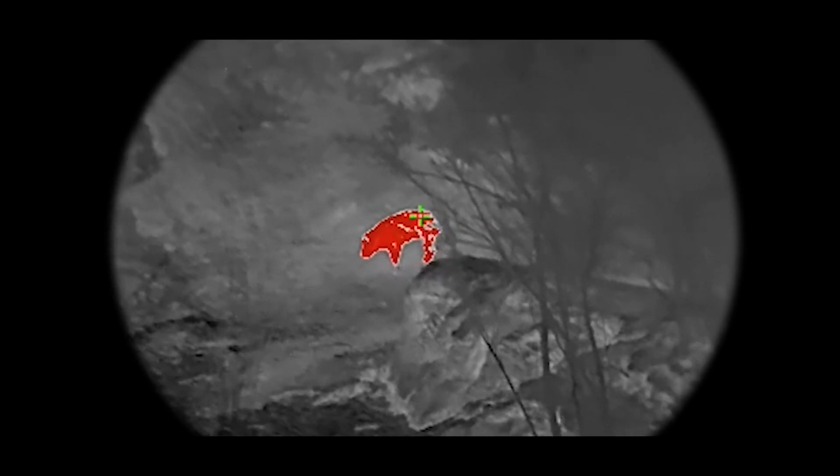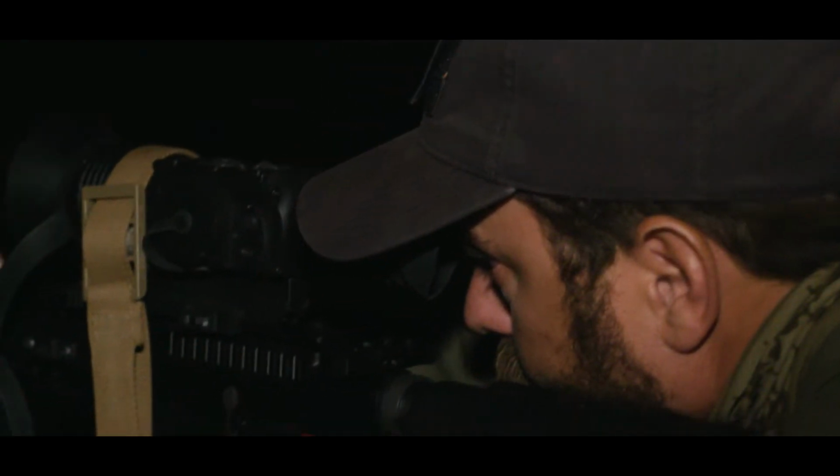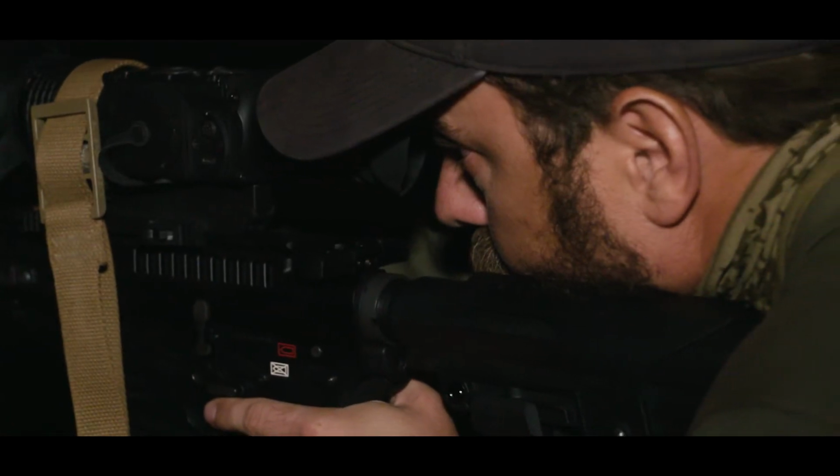And when we saw that pig, there was no question about it. There was no possibility it was another animal. In that event that it could have been another animal, we used that thermal to identify what it was we were looking at in the distance, and what at first looked like pigs turned out to be ram, stuff that you don't want to be shooting at night. And the thermals gave us that extra clarity to help ID the correct animal.